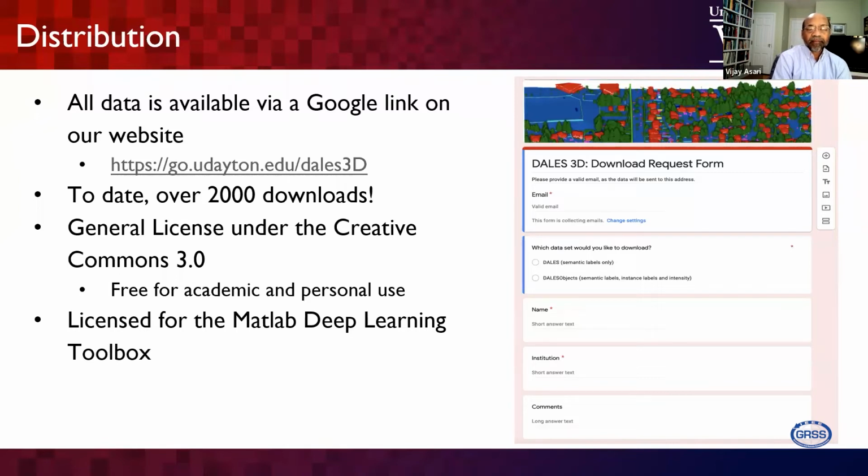Most of the LiDAR research is going on in ground LiDAR, but nowadays aerial LiDAR research is also progressing significantly all over the world. So this is the statistics of our distribution. And we also licensed to MATLAB for their deep learning toolbox. They are providing this Dales dataset as the basis data for the aerial LiDAR processing deep learning toolbox of MATLAB.